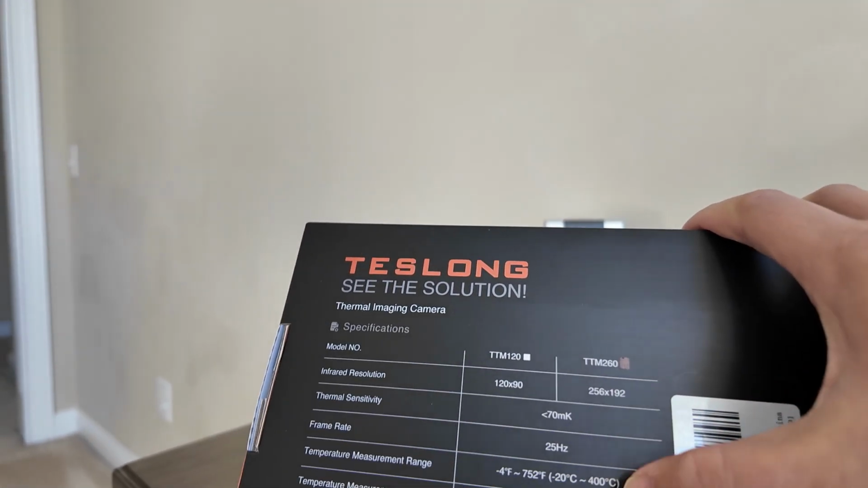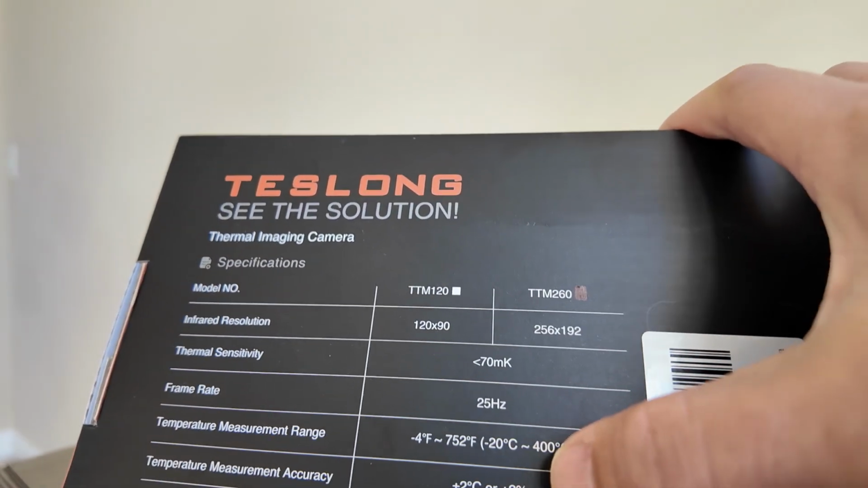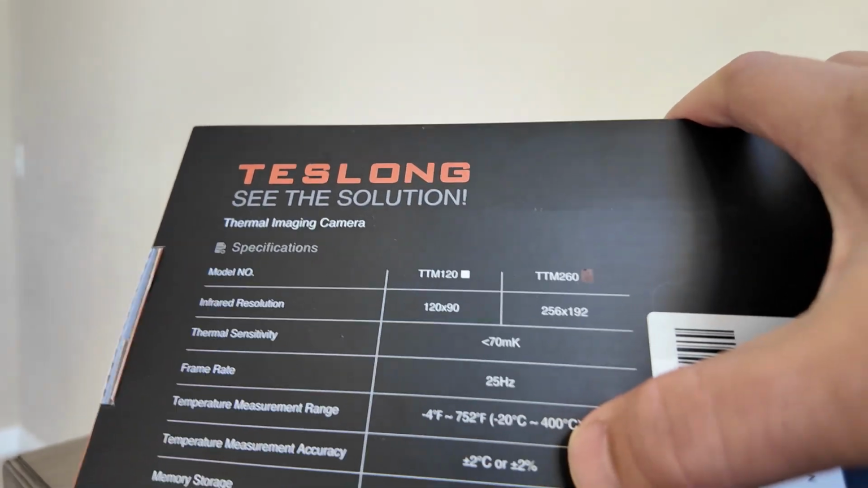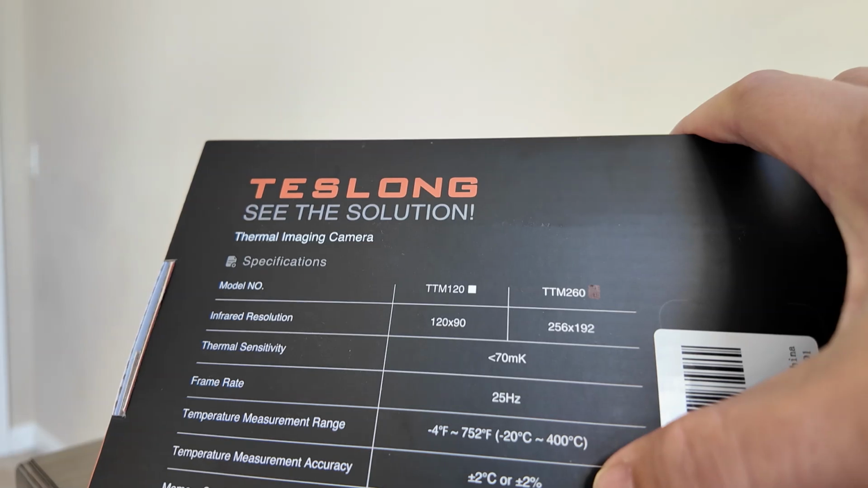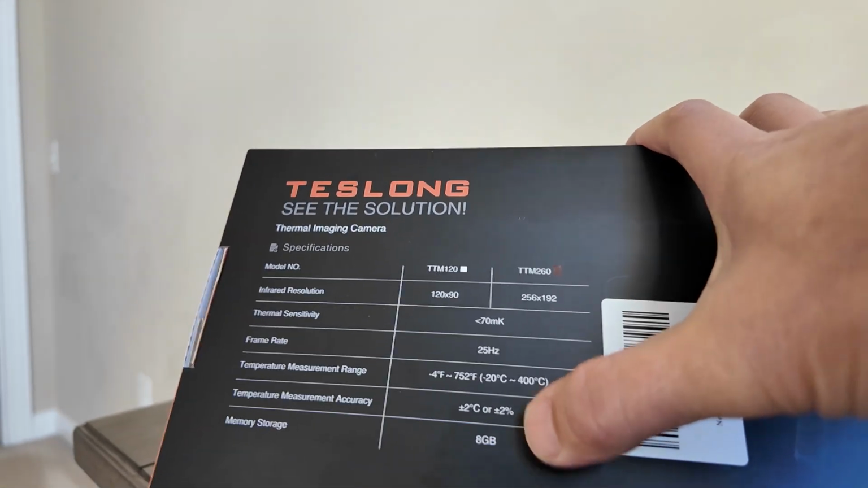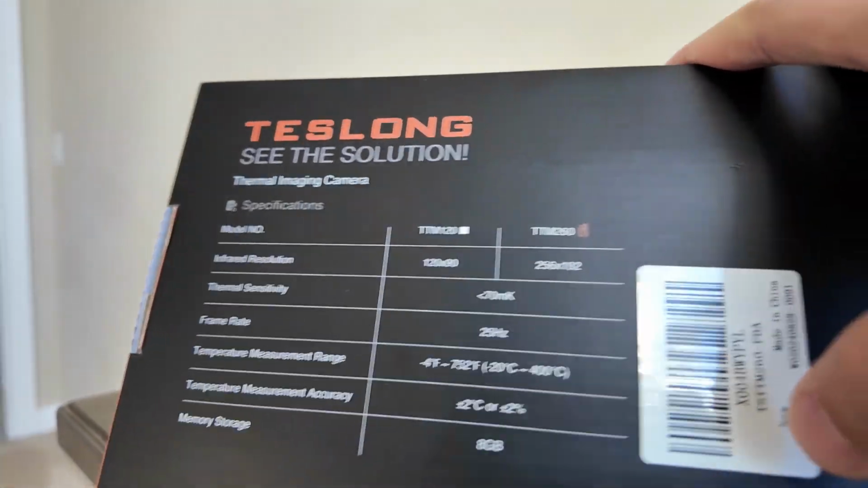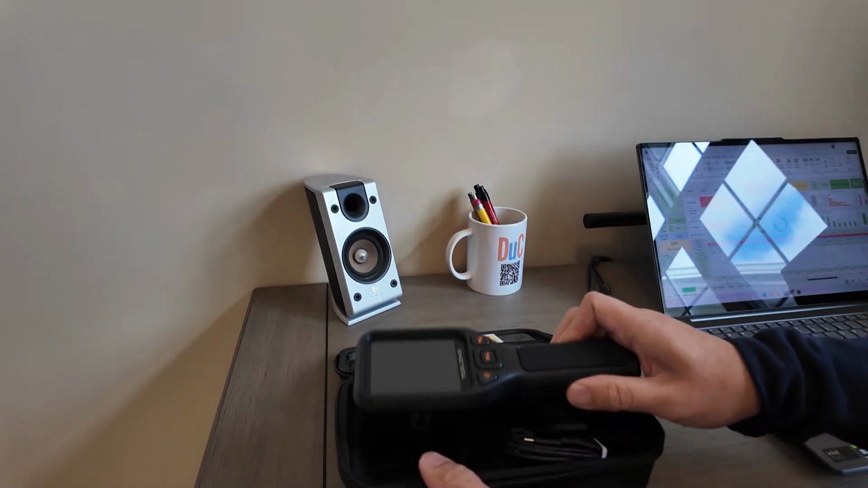Your temperature measurement range is -4 to 752 Fahrenheit. And of course, that's the tolerance, the difference. The higher the difference, the more it can pick up. Your temperature measurement accuracy is ±2 Celsius, which is good. It has 8 GB of memory storage, so you can store up to 8 GB of video and pictures on this.